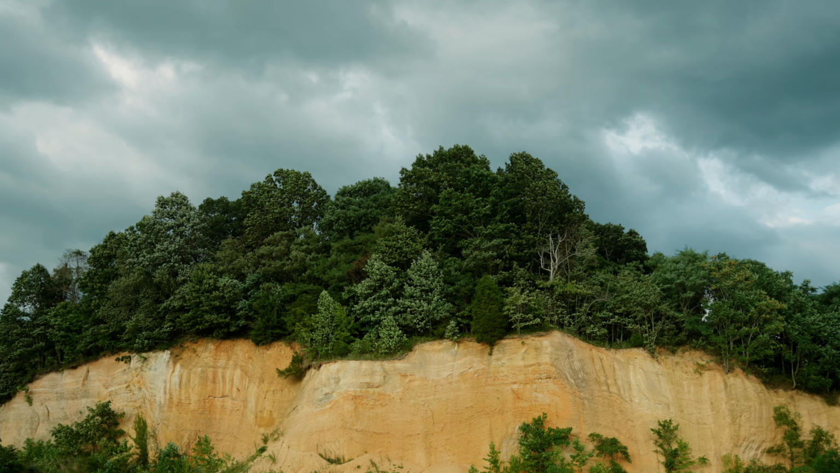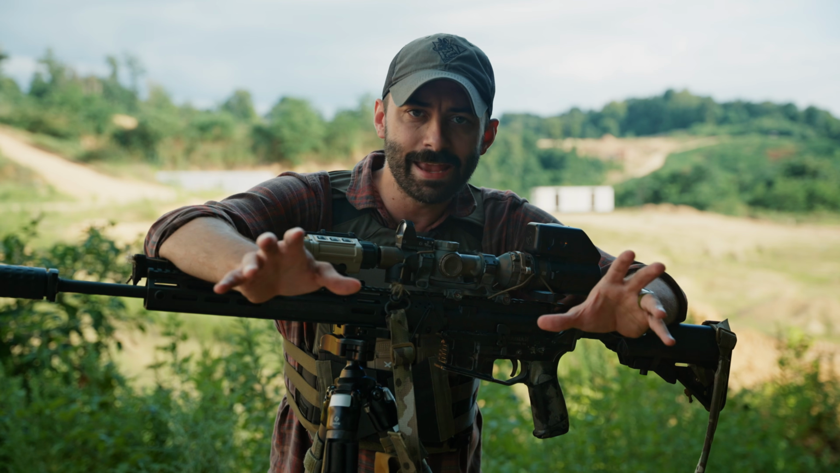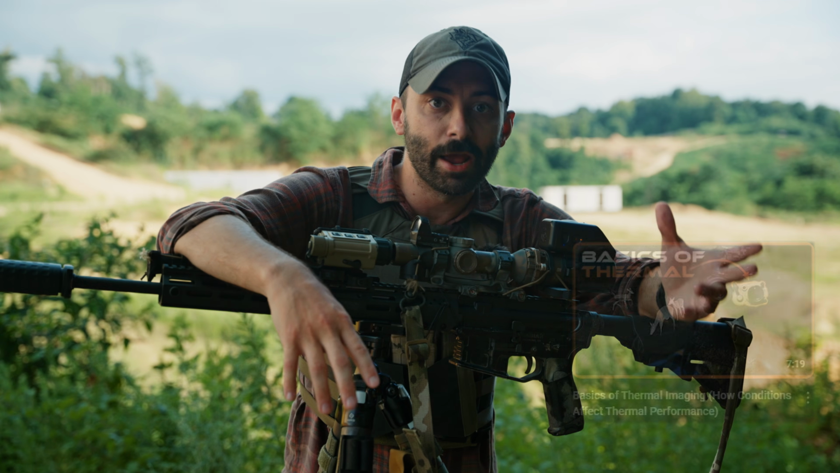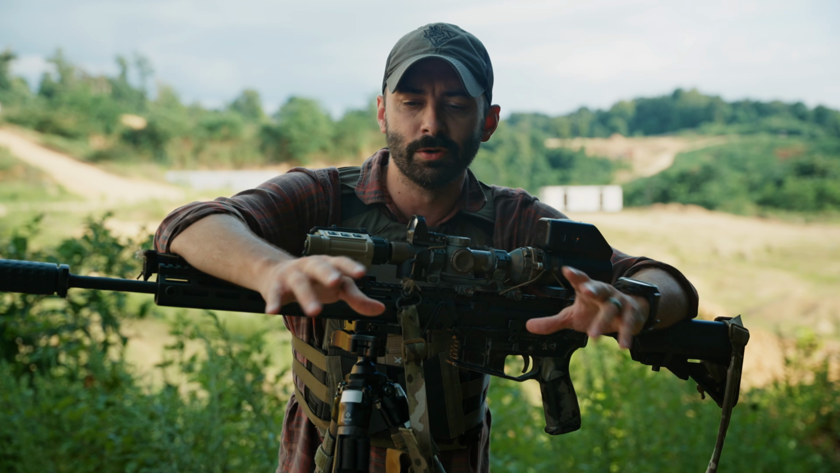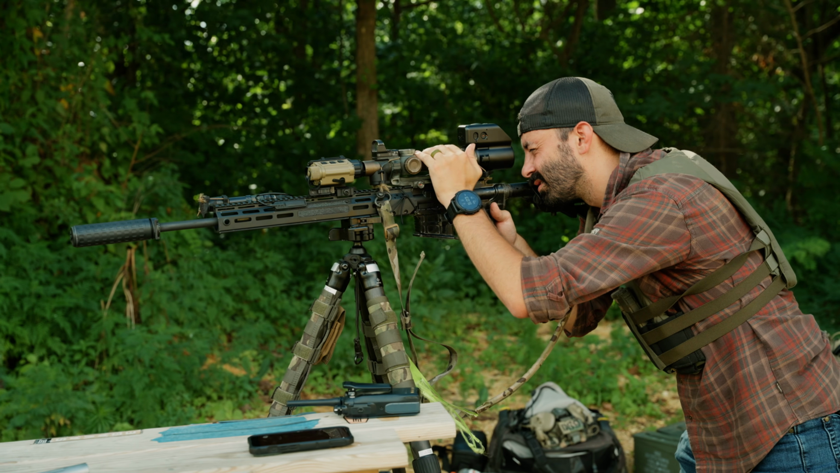So knowing all the environmental factors that can affect your thermal imaging is very important. And Arcane has done a great job of displaying this, showing what thermal looks like in the fog, in the rain, in high humidity, in low humidity, on a clear day, when it's hot, when it's cold. They have a lot of great videos, and we've been buddies with those guys for years on what you can experience depending on the environment.